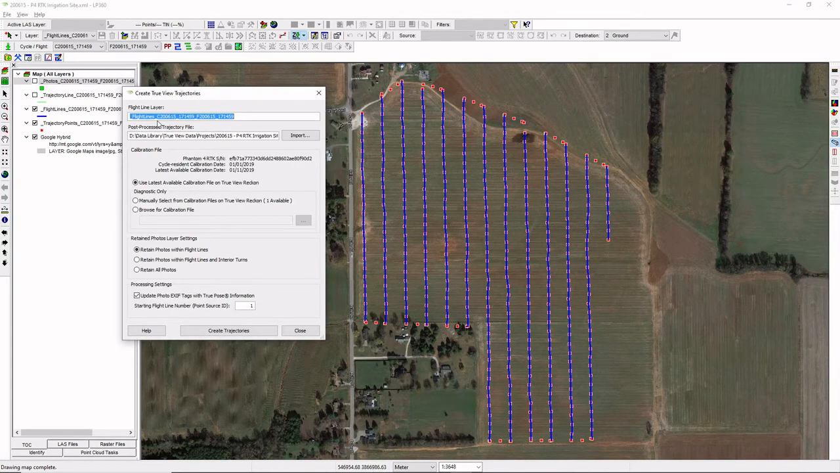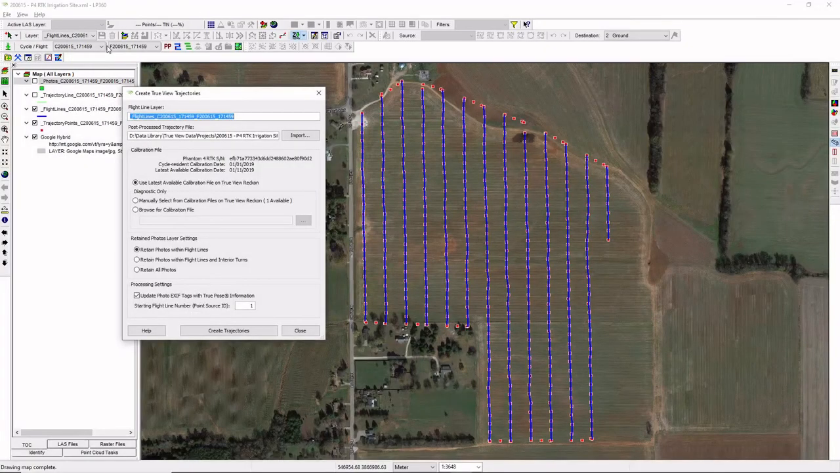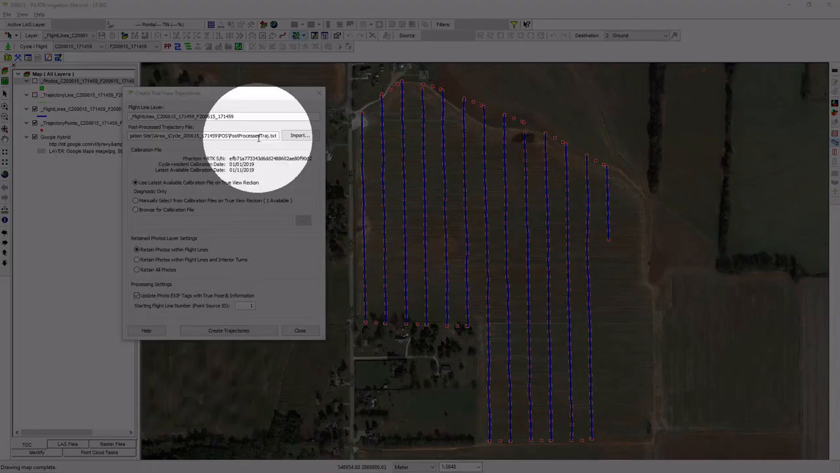Remember, if you have multiple flights in your project, multiple cycles, you can select which one you want to work on here in these drop-down bars, but we're still just working with the one cycle, the one flight, so it's going to default to those. It will also tell us where the actual post-processed trajectory file is. In this case, it's just called post-processed traj.txt.